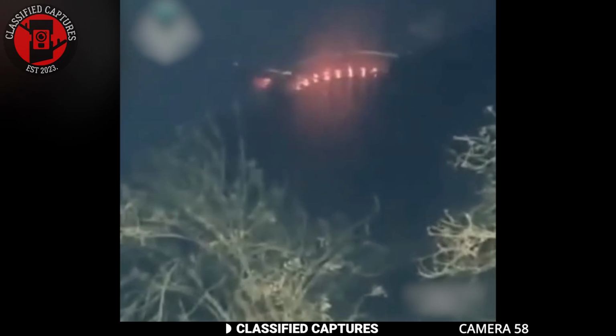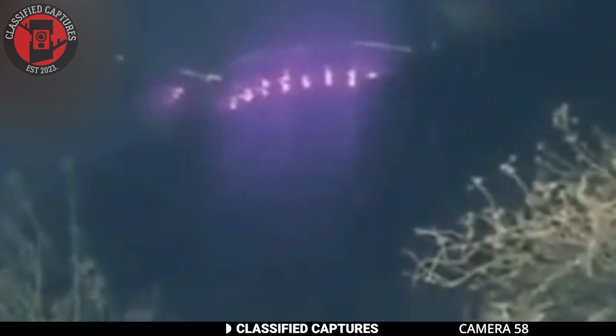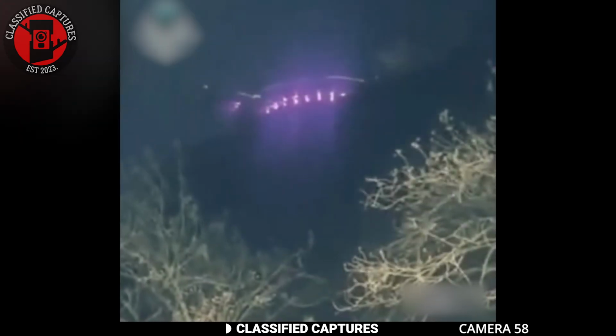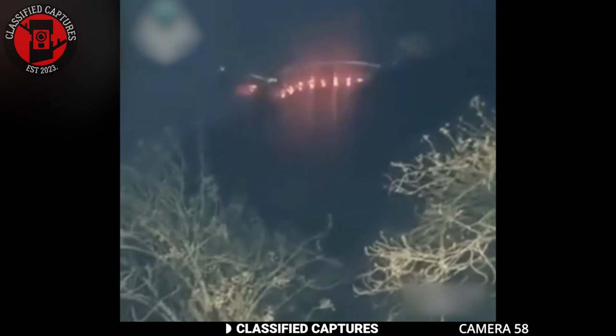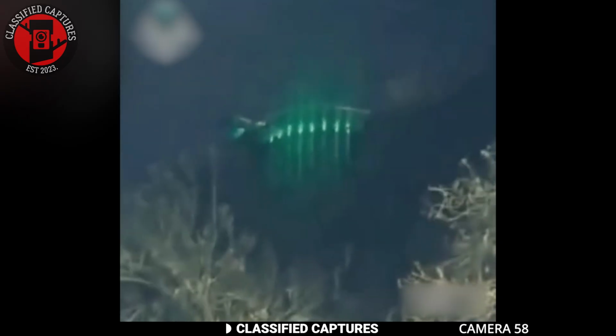When the footage of this encounter was shared online, it sparked a flurry of debate. Some viewers speculated that the object could simply be a drone, while others leaned towards a more extraterrestrial explanation, suggesting it might be an unidentified flying object. Then there were some who thought it was fake. The last thing they expected from an alien ship was to have an RGB lighting system. But then again, we can't really dismiss anything till we have enough proof. Can we? Anyway, what's your take on this? Do you think it's just a drone, or could it possibly be something more mysterious like a UFO? You tell me.